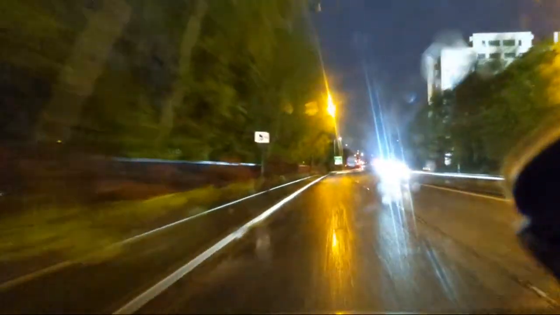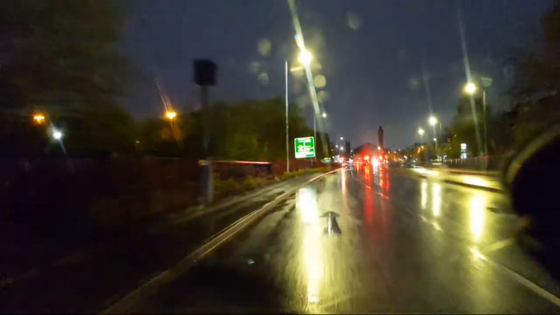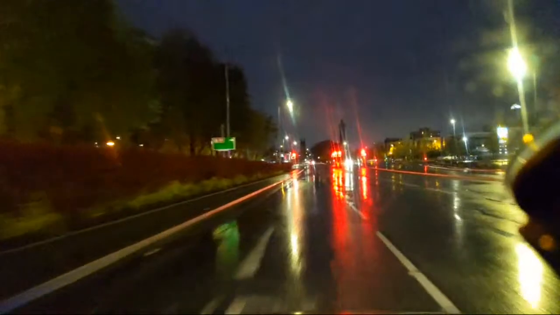So now we're moving again, it's raining again. Then a look, we should trigger these off. Is he going up there? Yep, he is. Oh, they are, which is good because I want to go into this lane.